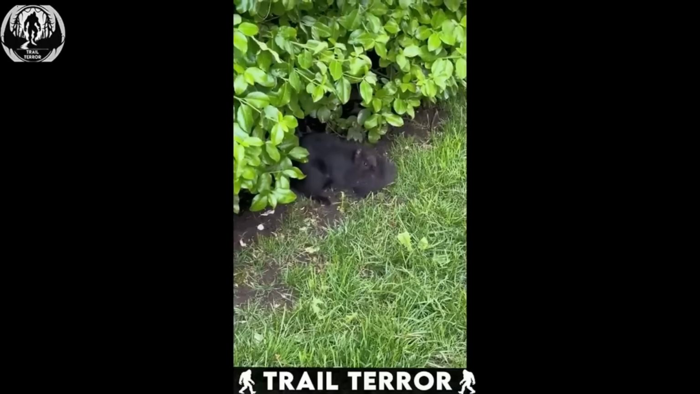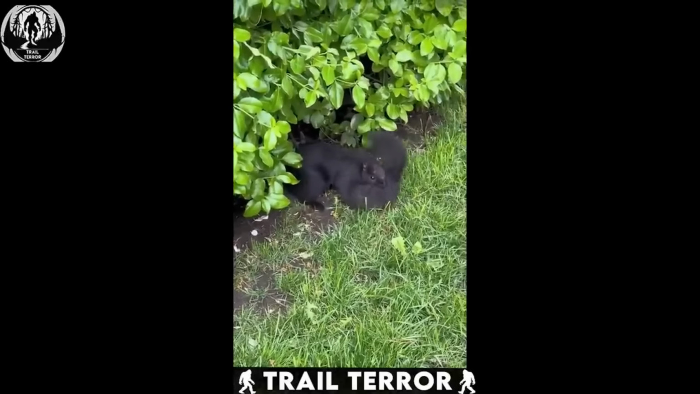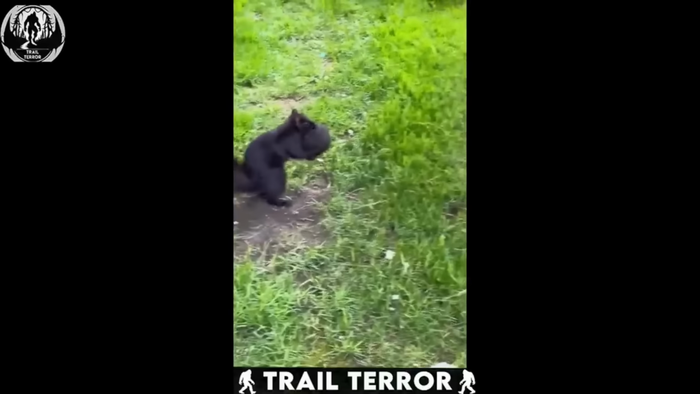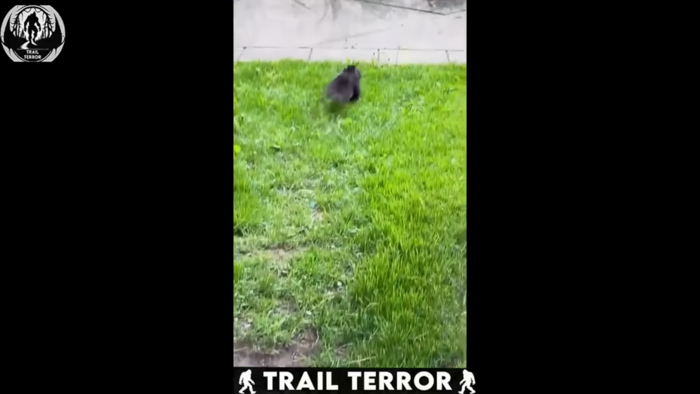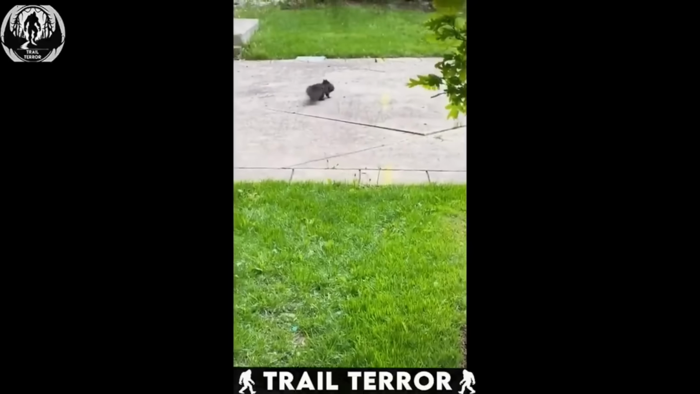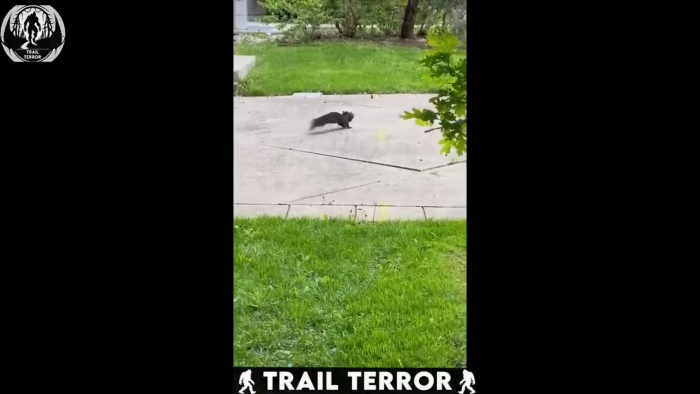She literally folds her little one into a more compact size, then picks it up in her mouth and scurries away. It's a cute and hilarious moment that showcases animal parenting in a unique way. It might look convenient for the mother, but I can't help but wonder if that little fella appreciates the arrangement.